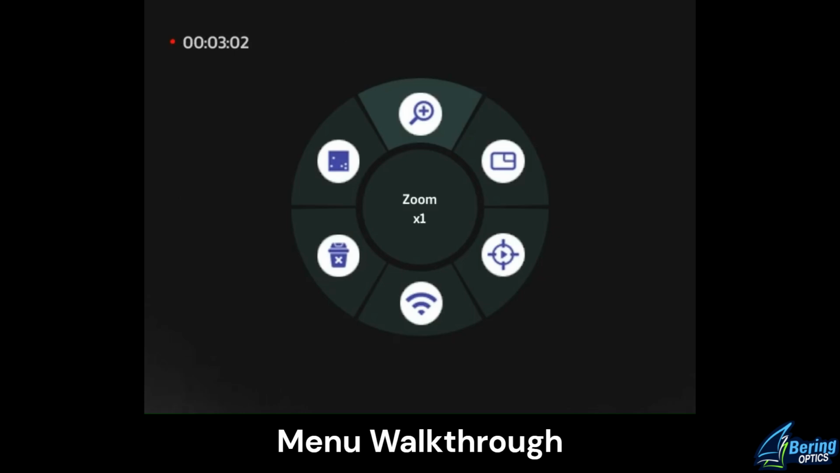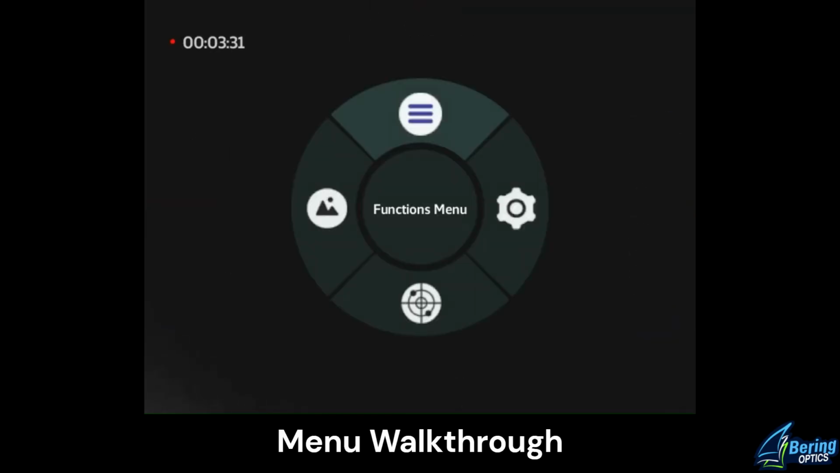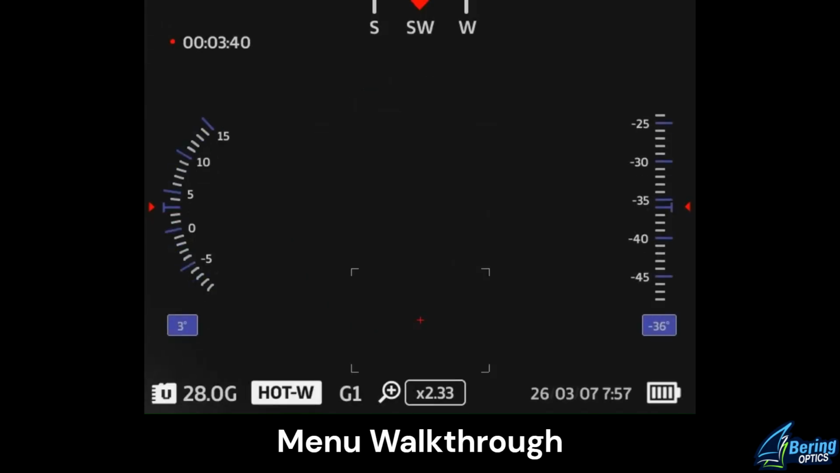Zoom, you have the ability to leave it at native, go to 2 times, 4 times, or 8 times. The 8 times is a theoretical 18.61 zoom value. And lastly is picture-in-picture. It can display in 2 fixed positions, either top, and there you see it under the compass, nicely sized, or bottom, and it reads out above the magnification reading.